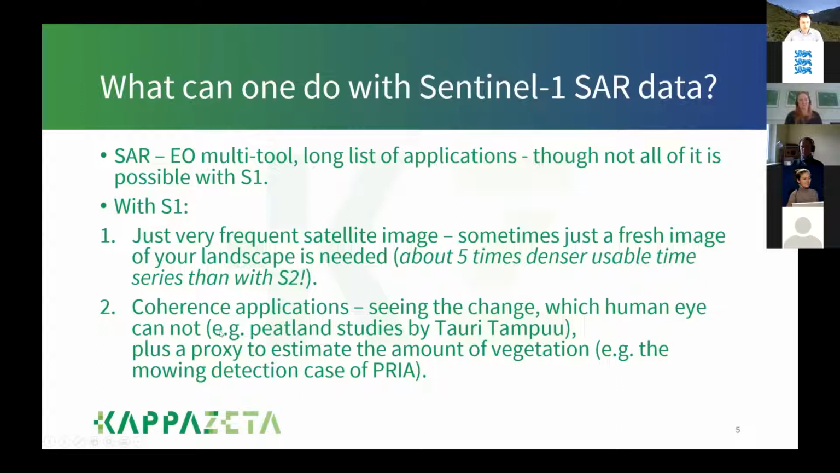And last but not least, coherence is actually a very good proxy for estimating the amount of vegetation. So coherence is low when the vegetation is high and vice versa. And this fact is exploited a lot for mowing detection for PRIA, the Estonian Agricultural Subsidies Paying Agency.